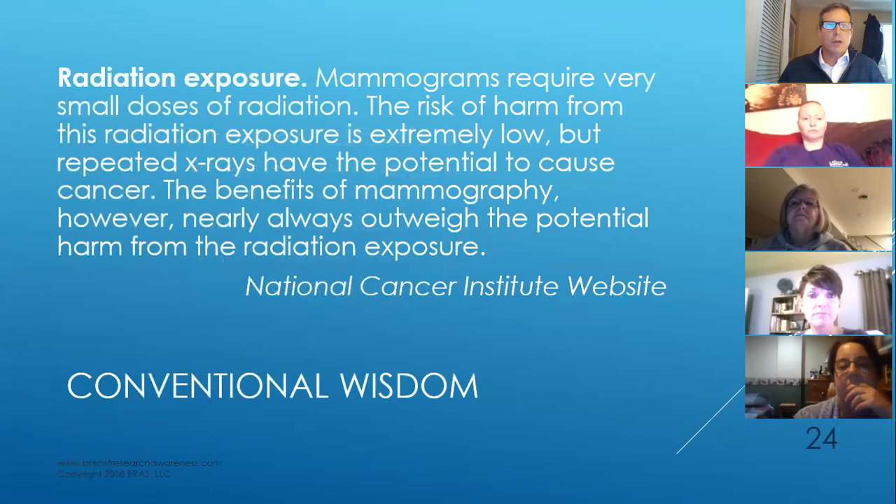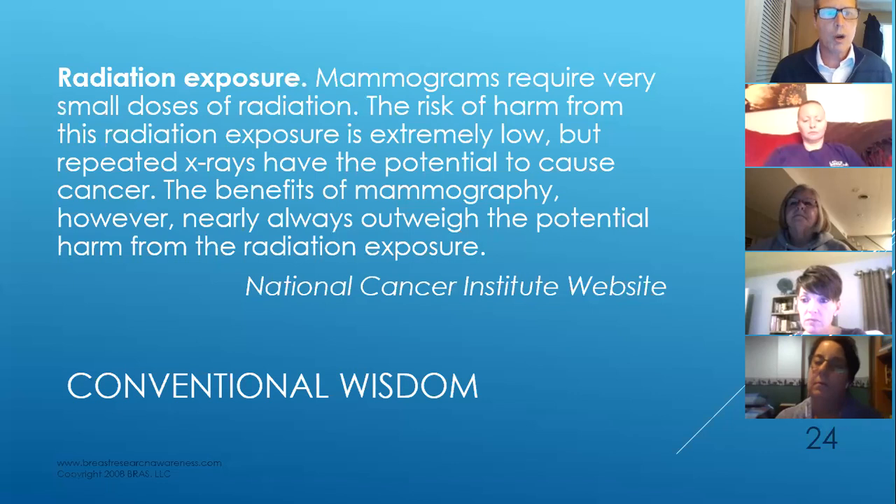Mammograms require very small doses of radiation. Again, you'll notice the caption at the bottom. This is conventional wisdom, National Cancer Institute website. I'm just showing between this slide and the next one that you're going to get 2 very different pictures. Mammograms require very small doses of radiation. The risk of harm from this radiation exposure is extremely low, but repeated x-rays have the potential to cause cancer. The benefits of mammography, however, nearly always outweigh the potential harm from the radiation exposure. And that's the complete opposite of what was just said in the New York Times article.